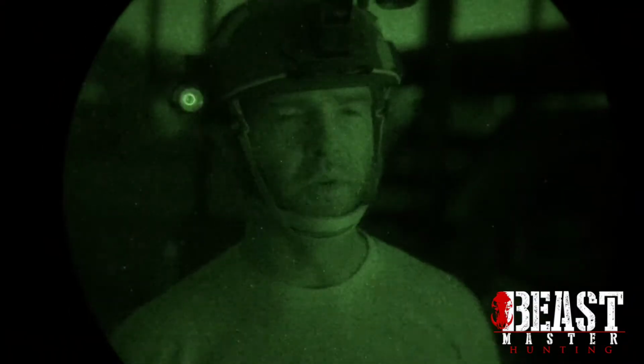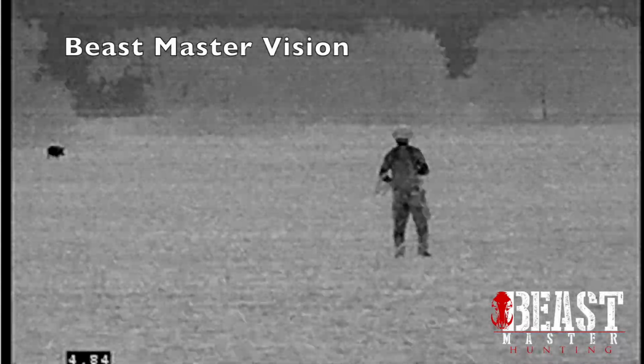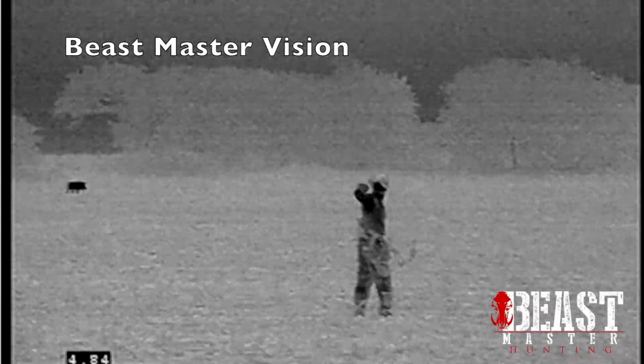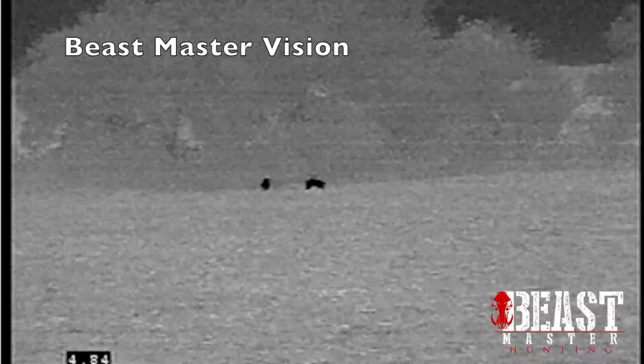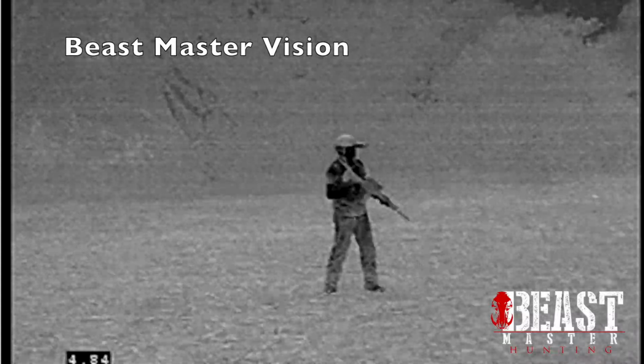We gained some ground on them. We just didn't get close enough to where I was comfortable taking a shot. And at about 60 yards, I finally gave up on the stalking and said, you know, just let it go. And Nick and Zane shot, what, 11 pigs? Something. Yeah, almost all of them. All of them? Yeah, that's a better explanation. It seemed like a bunch.